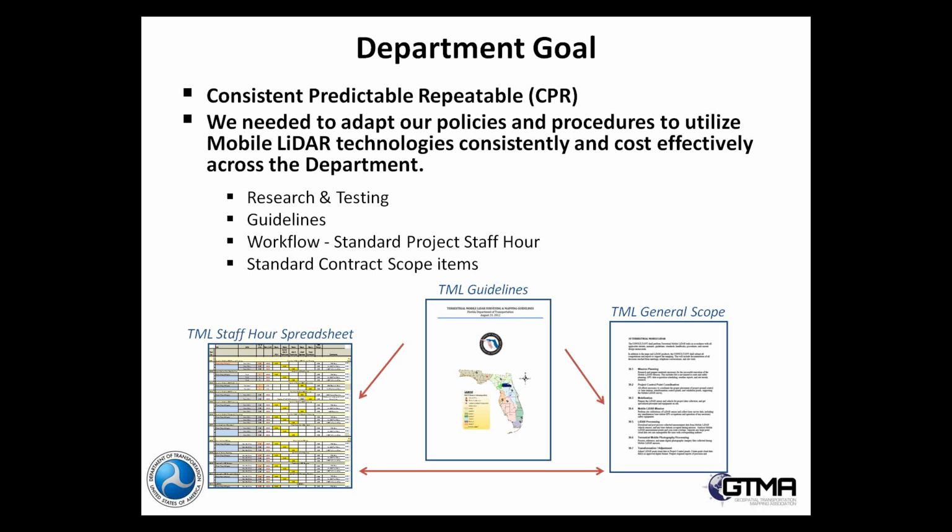And so we needed a workflow that could reflect some of those different tasks that could be used to help project managers not only estimate but also track progress on projects.